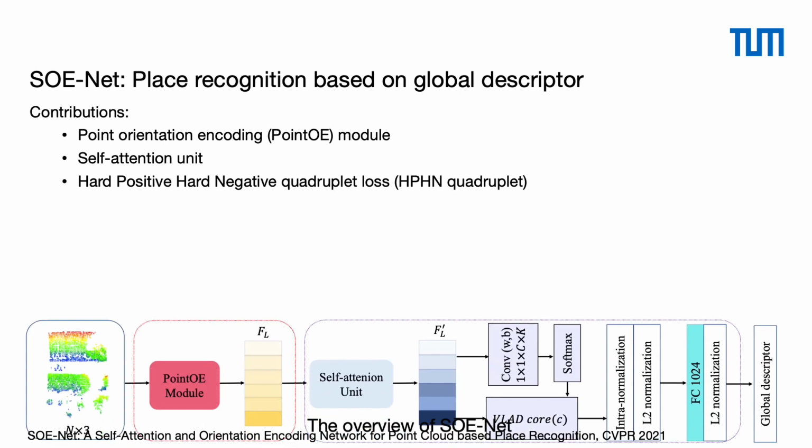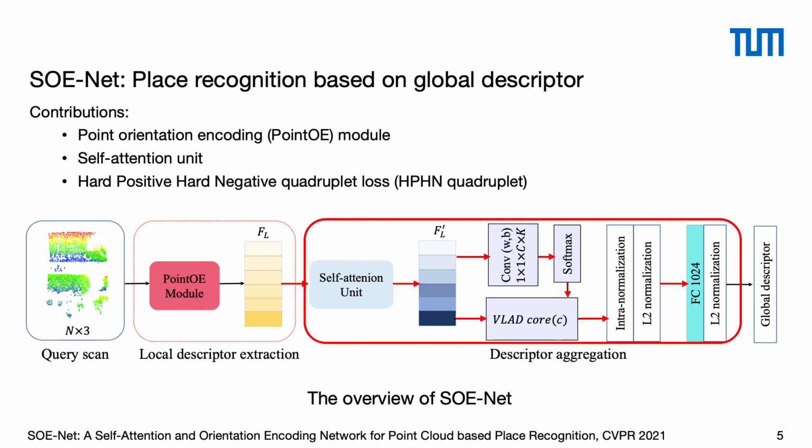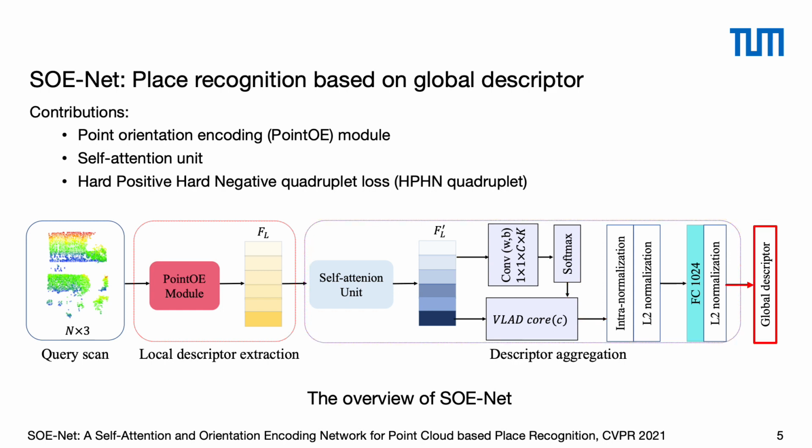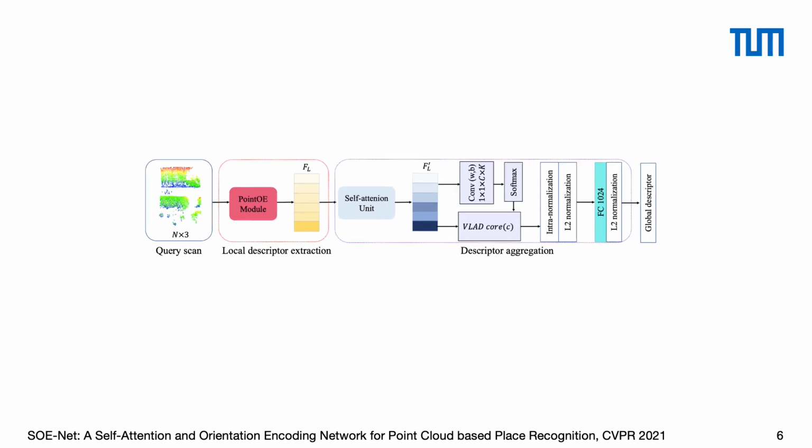Here is an overview of our network pipeline. SOE-Net first extracts 3D local descriptors from the raw point cloud using a novel point OE module, and the global descriptor is then aggregated from the local ones with an effective self-attention unit. During inference, a nearest neighbor search retrieves the 3D submaps using this global descriptor. Next, we will explain the architecture of each module following the workflow.